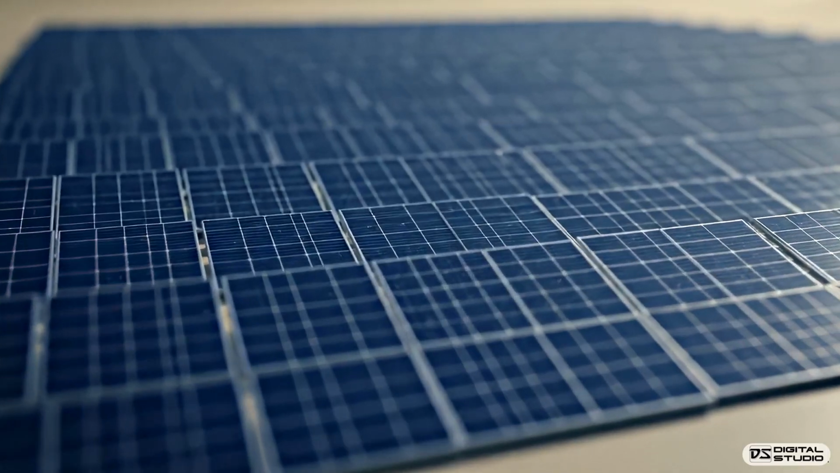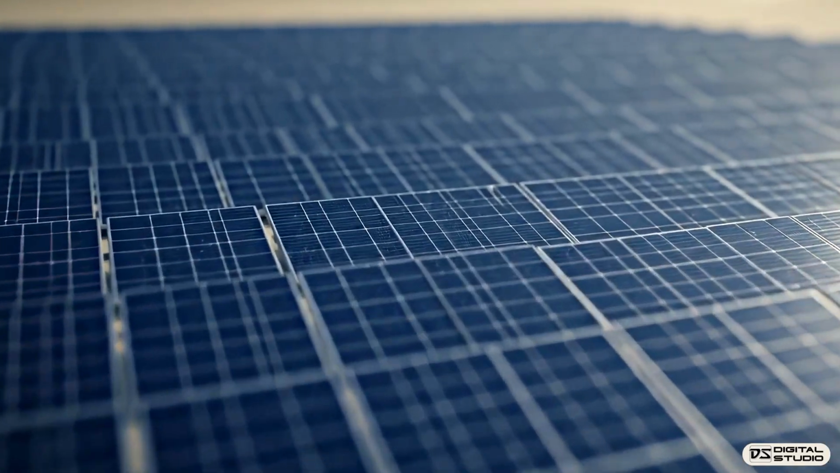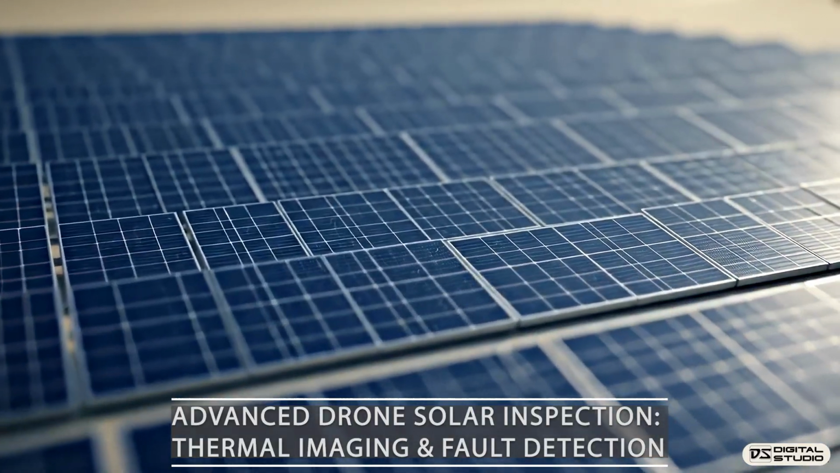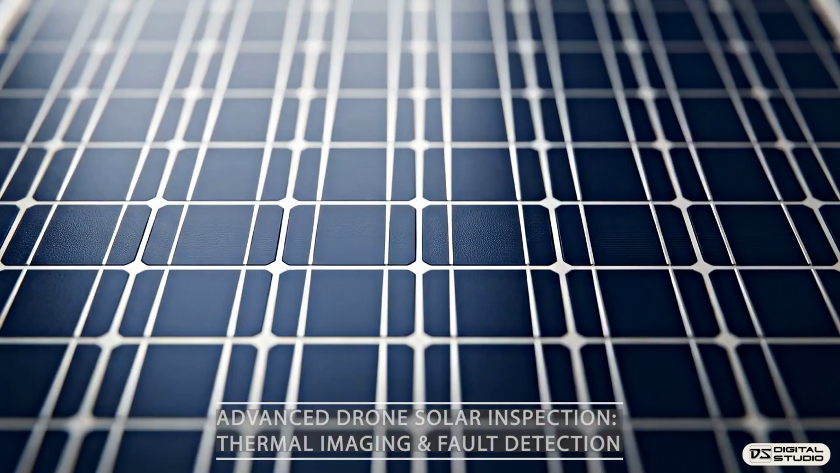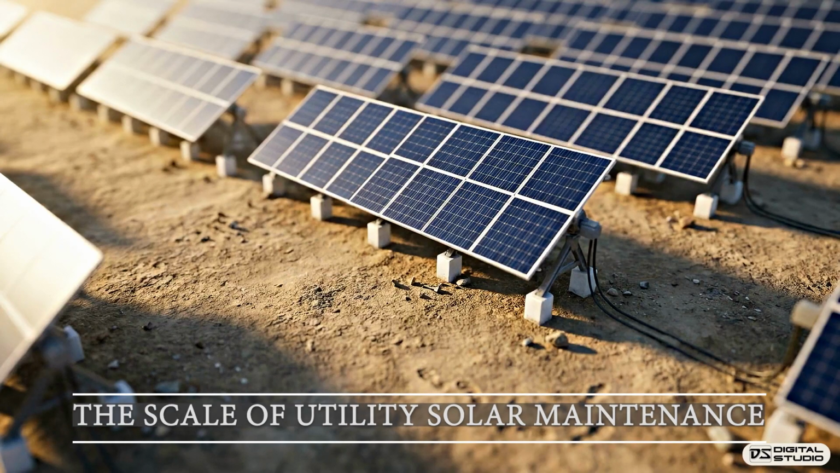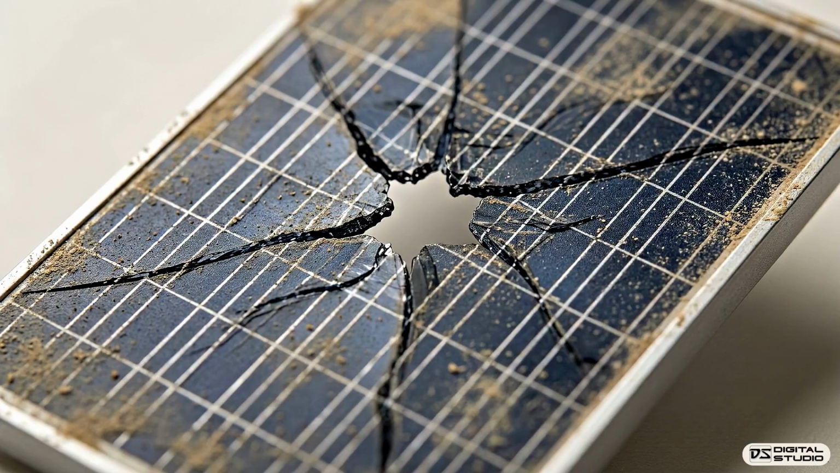Generating power at utility scale requires an immense physical footprint. Across the globe, multi-megawatt solar farms span thousands of acres, forming endless geometric grids of glass and silicon. These sprawling energy fields are constantly evolving. Every single day, environmental stress, extreme temperatures, and operational wear quietly degrade individual panels across the grid.